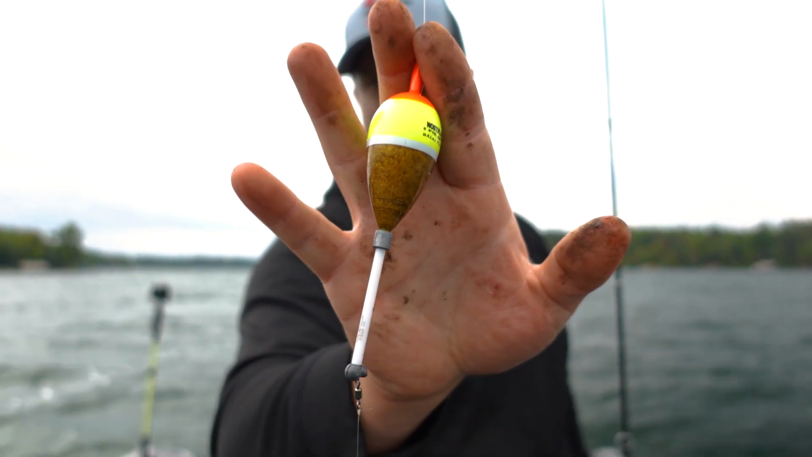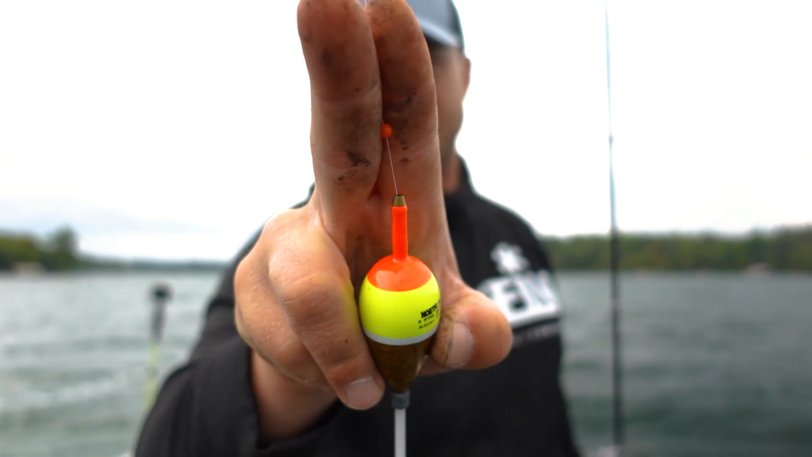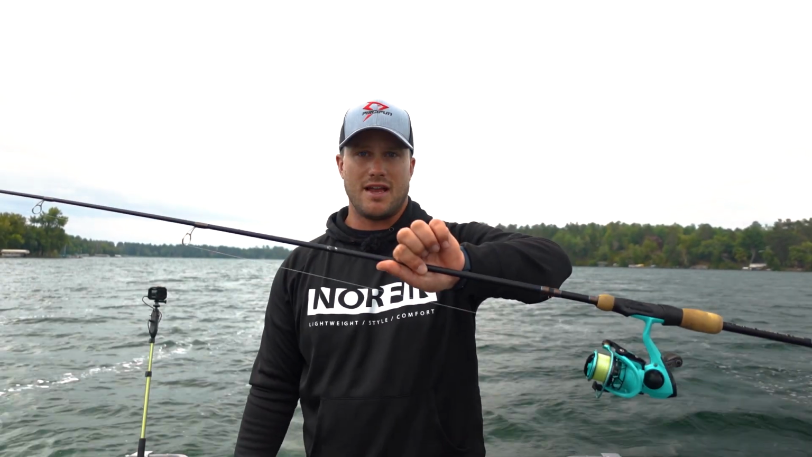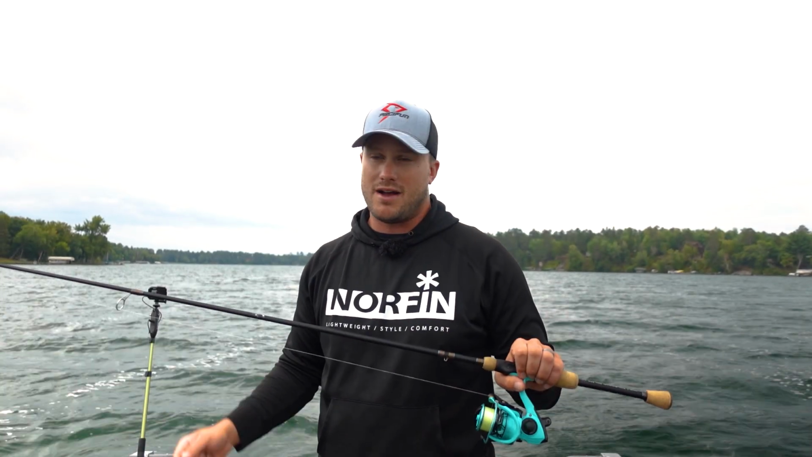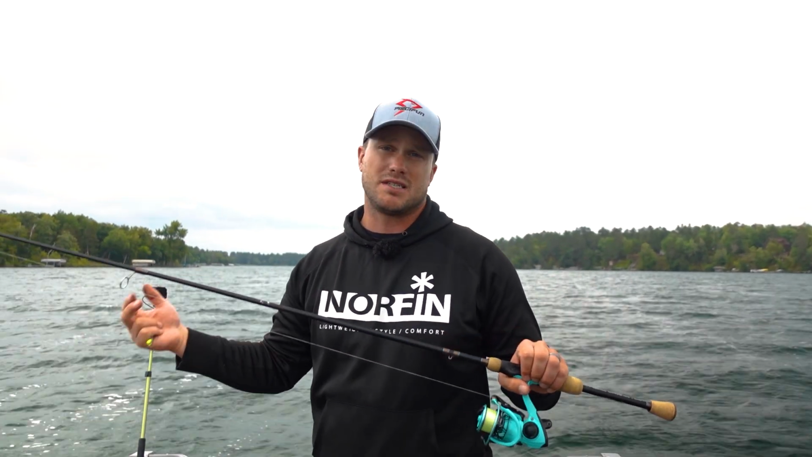I do like having the weight on there, just to help it sit upright a little bit. Make sure we have the brass insert on whatever bobbers you're using. I have that to my main line, to my bobber stop. And the rod that I really like for slip bobbers is a 7-foot medium. I like a little more backbone, a little more length with my slip bobber rod, because sometimes you need to cover a lot of slack or take some big swinging hook sets.